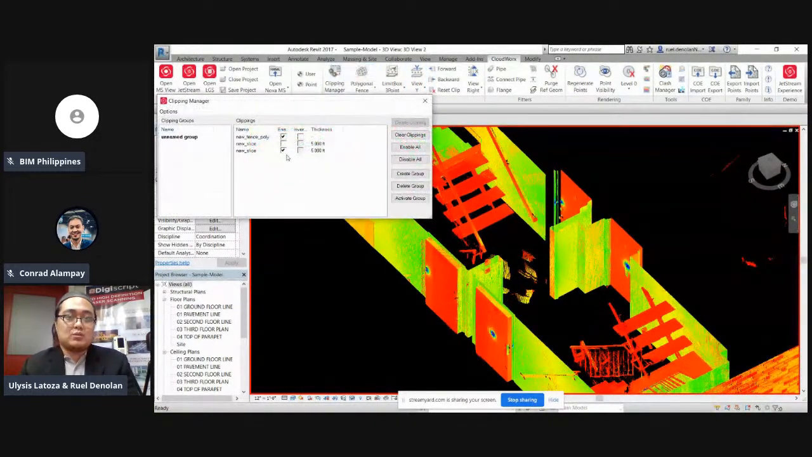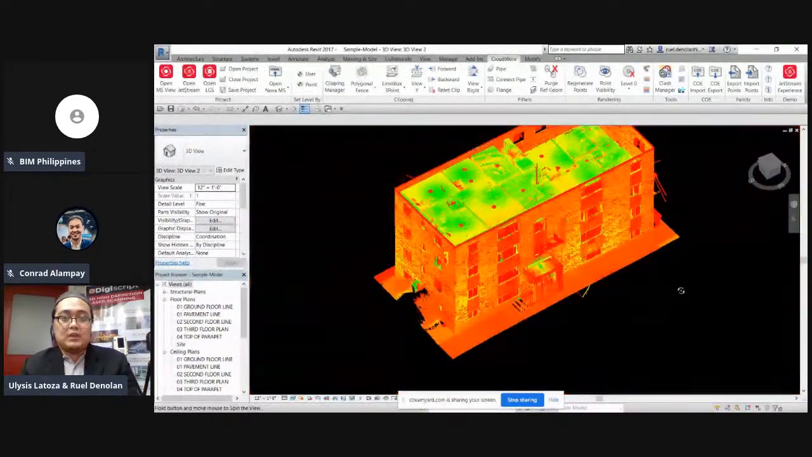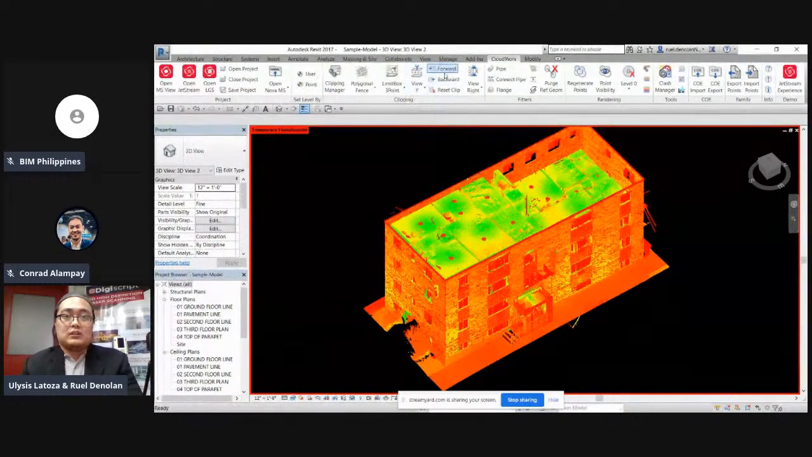For this time, we're using y-axis. So, balik lang ulit tayo sa building natin. Then, same lang din yung purpose nito, just the same as this.